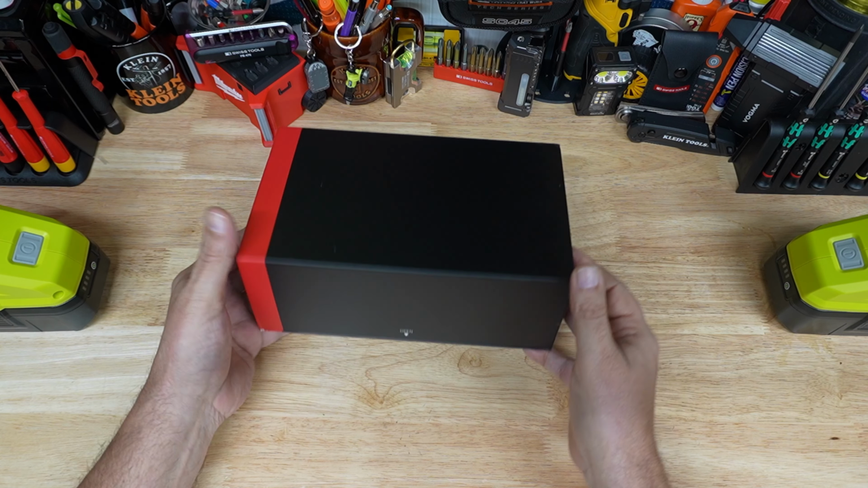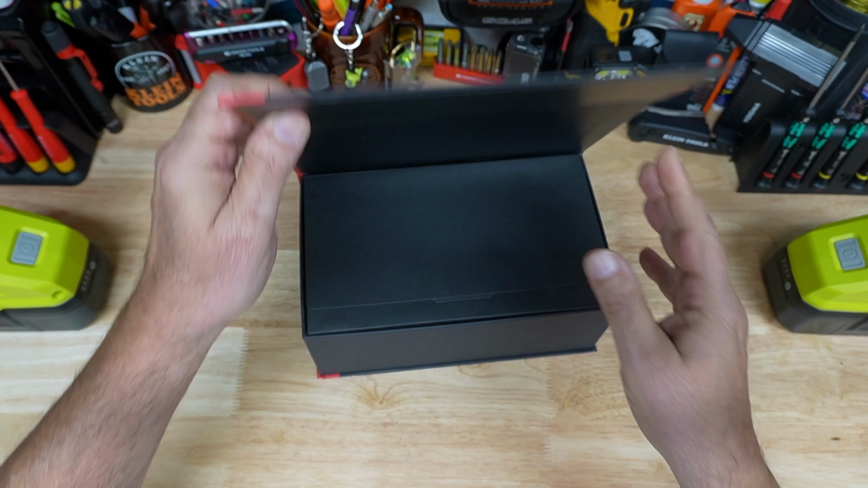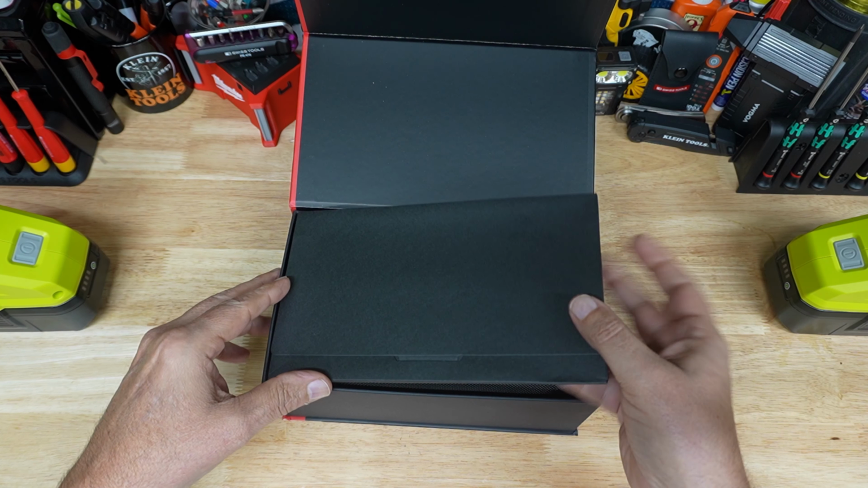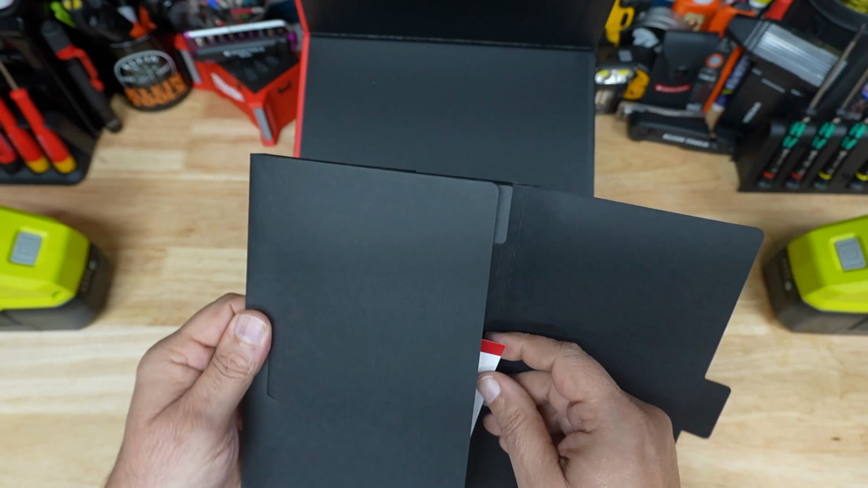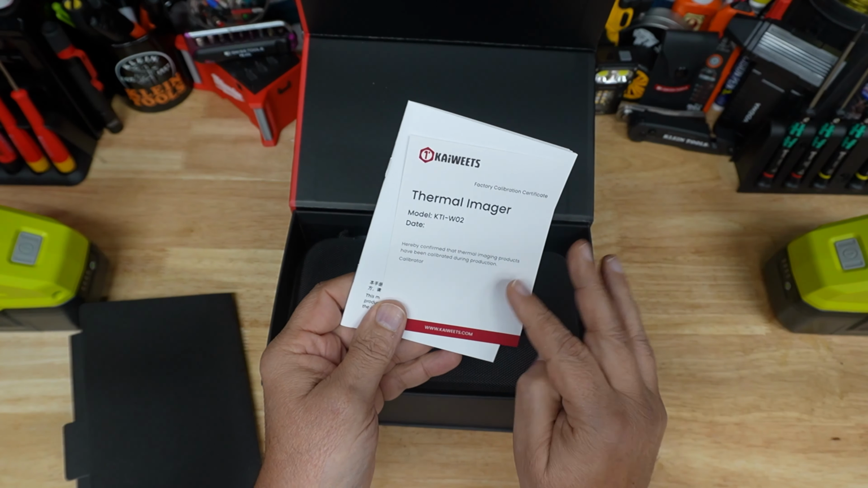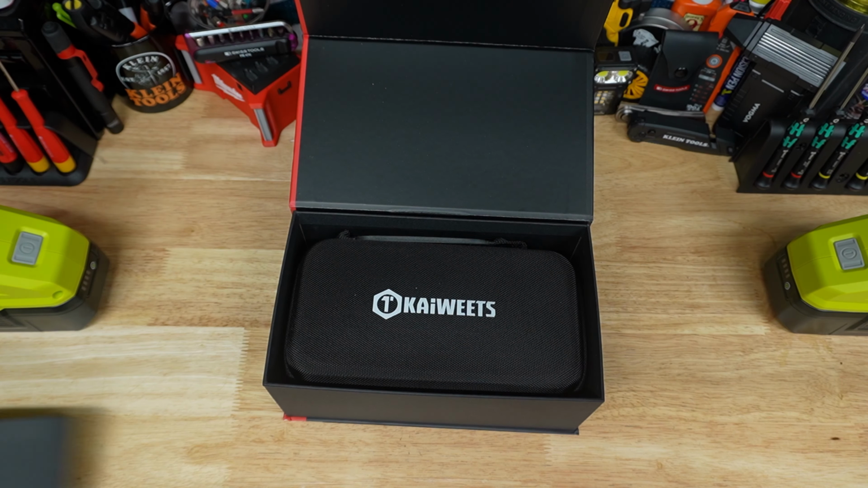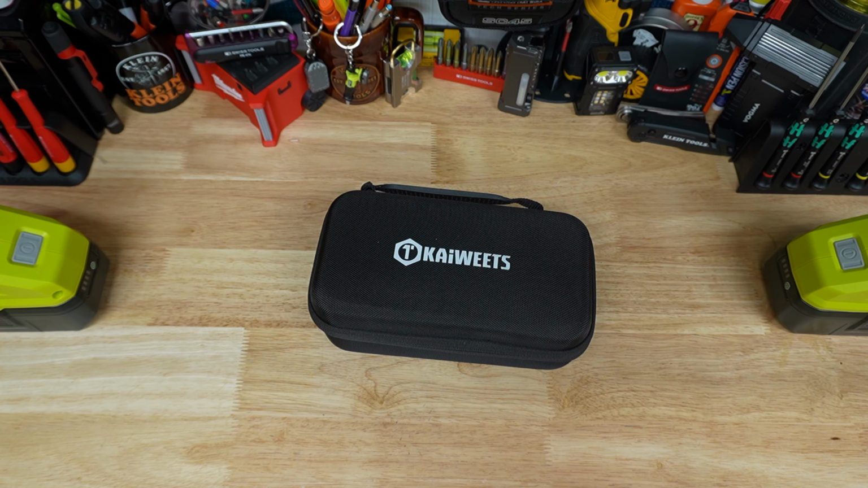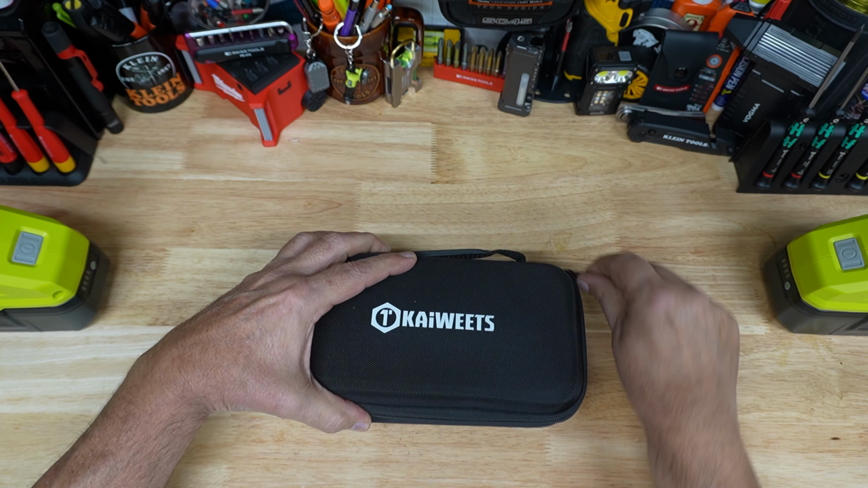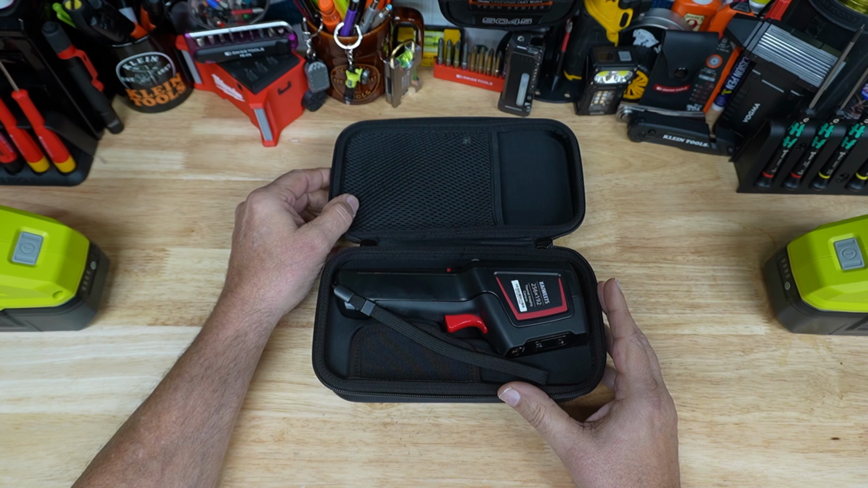First thing I noticed, very nice, heavy box. This box has got magnets on this side to keep it closed. First off, you've got this, I guess this is your paperwork. The only thing that comes in it is a quick start guide and a certificate of calibration. It comes in a very nice case here. Now, I did open this up earlier and charge it so we could take a look at it. Let's see what's in the case.